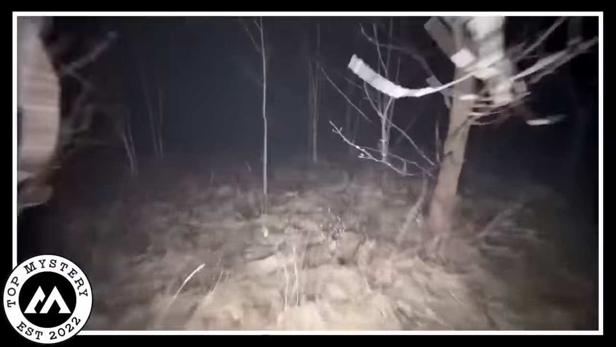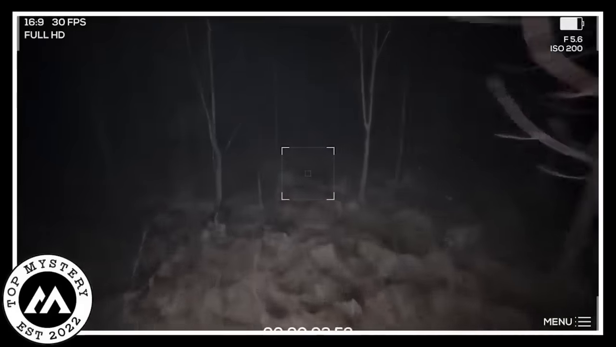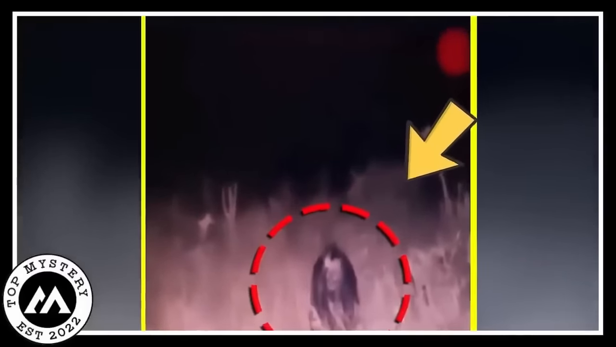Without thinking, the man ran as fast as he could through the trees, holding on to his camera really tight. The spooky thing kept following him, making the chase even scarier. The man's way made snapping sounds as he ran away from the creepy creature. The camera kept recording everything until the man finally made it out of the forest, leaving the mysterious thing behind. He was so out of breath and scared, but relieved that he got away from that strange and scary creature in the dark woods.